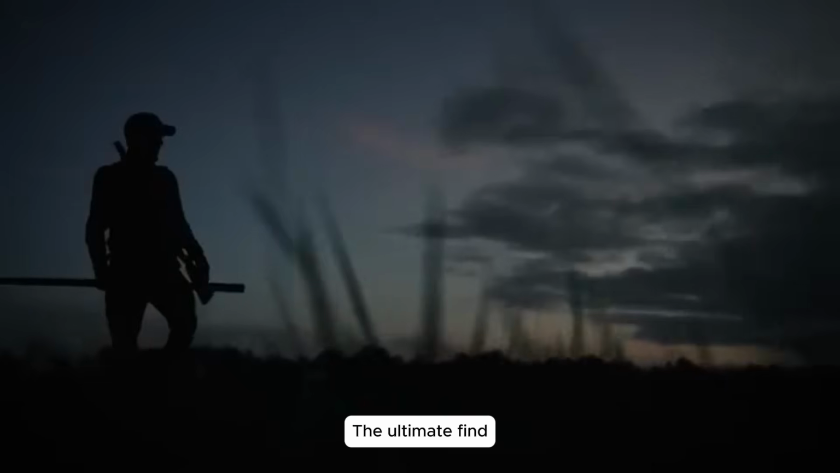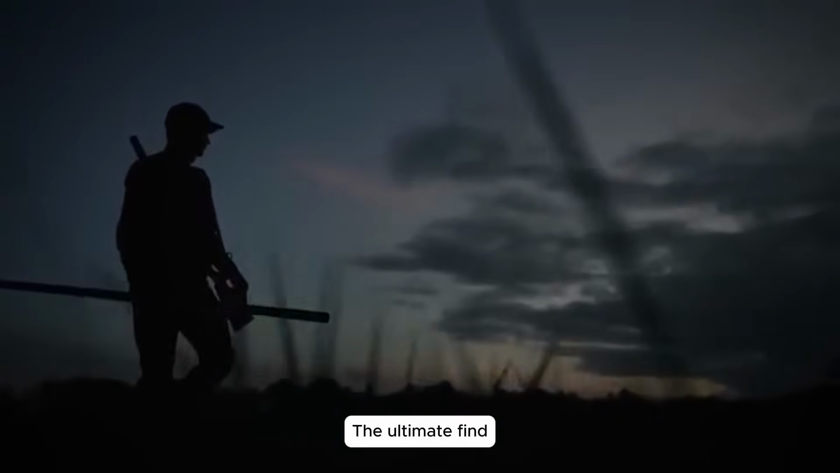When word of a local hunt reached me, I couldn't stand idly by. I joined the fight, driven to protect our land and restore our community's hope.